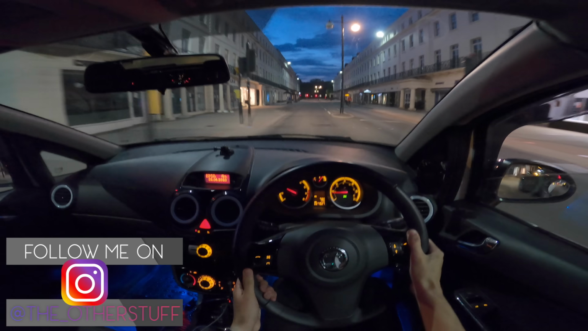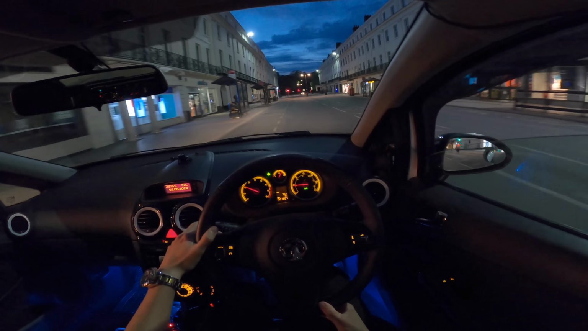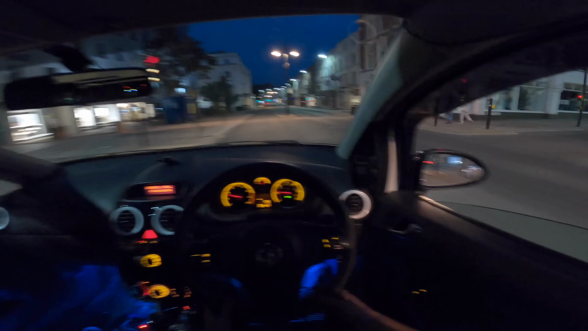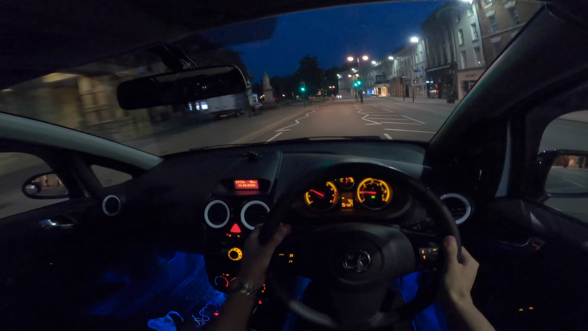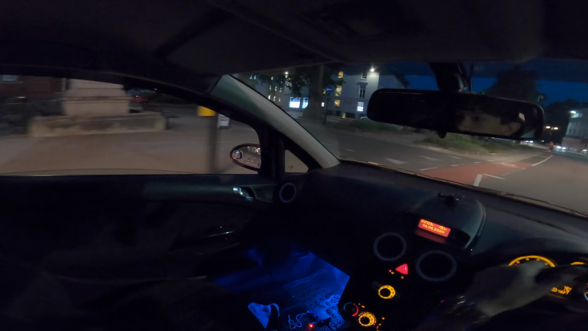Where are you coming from? Oh shit. Let me pull over just in case. Mate, it's absolutely beautiful. Oh shit. That wasn't a red, come on. I'm literally giving myself up to the police. I think I'm gonna go down here. Let's whip it through here.